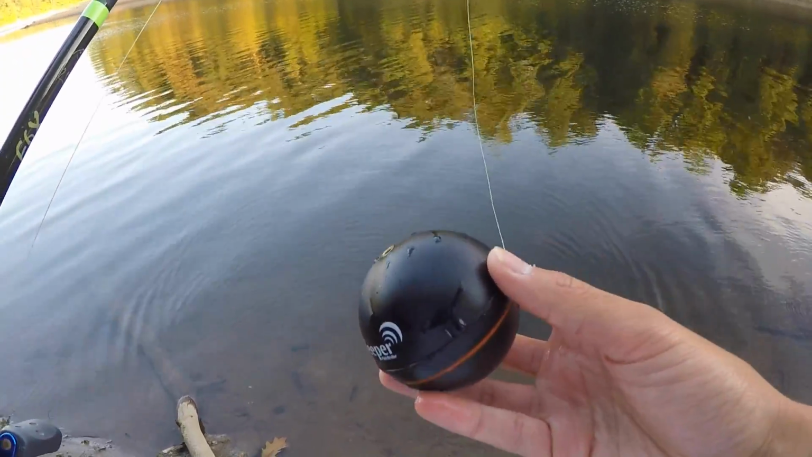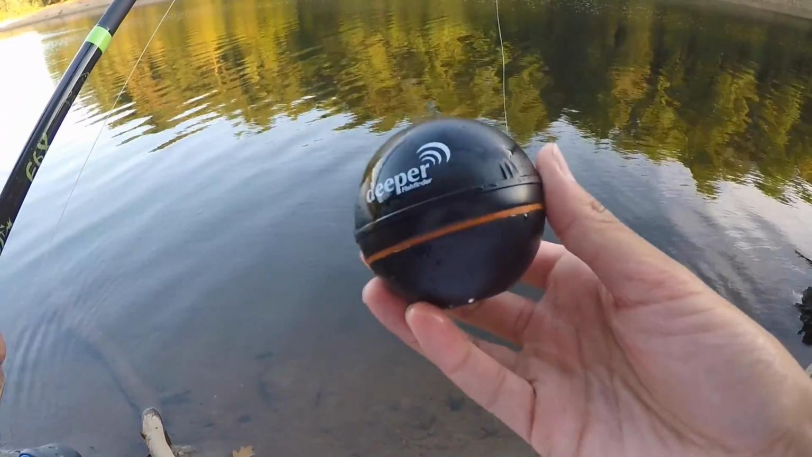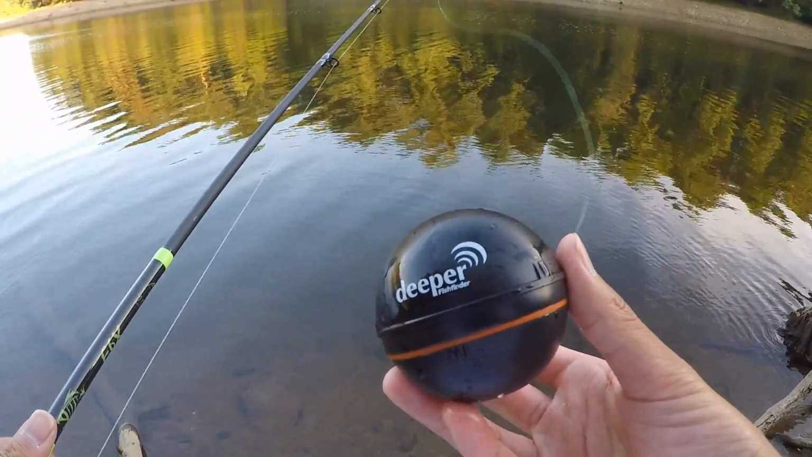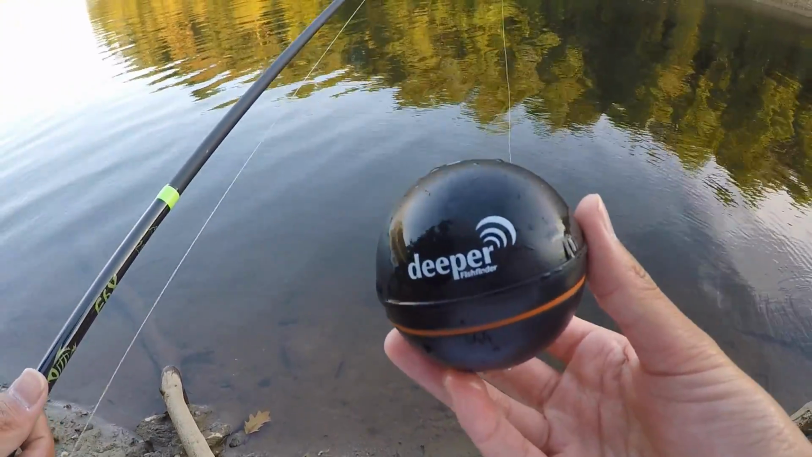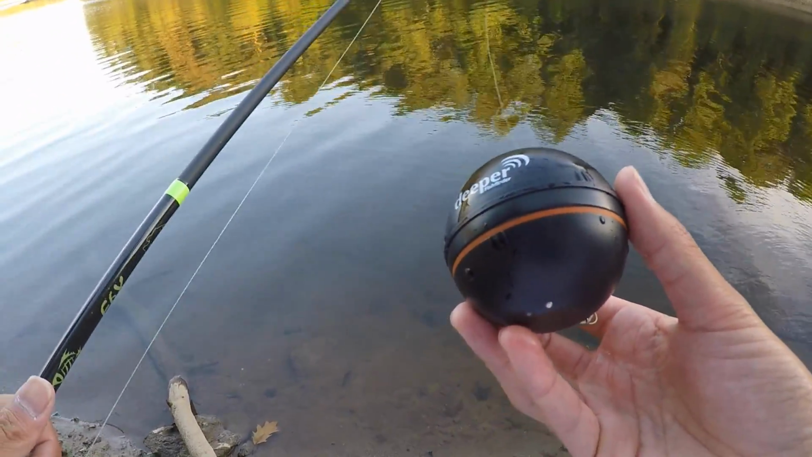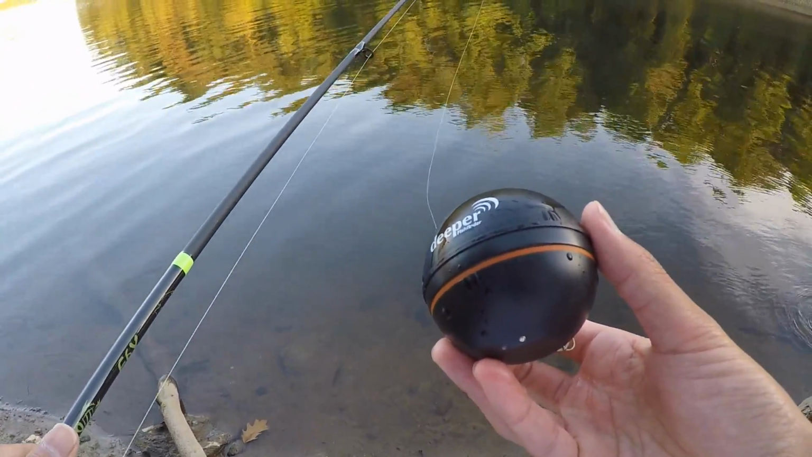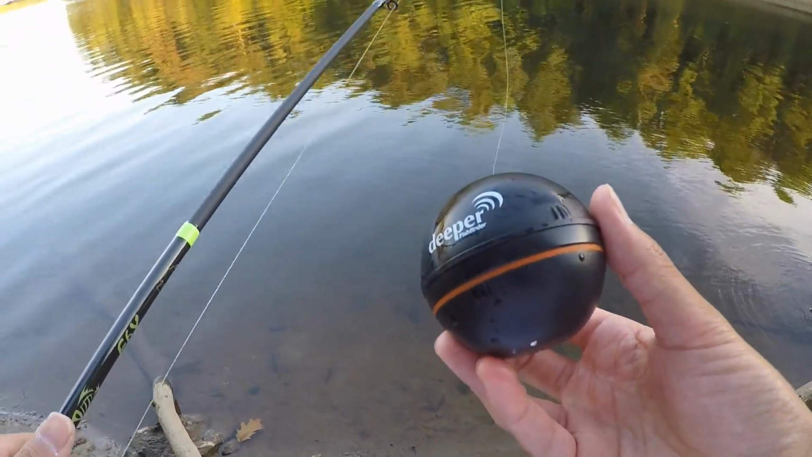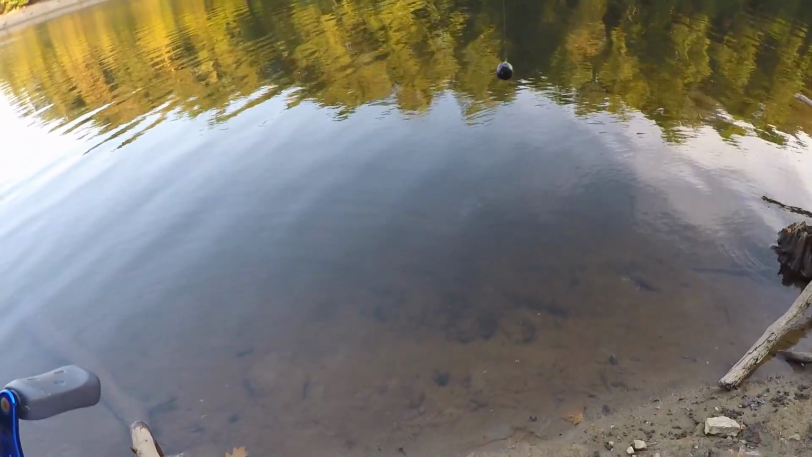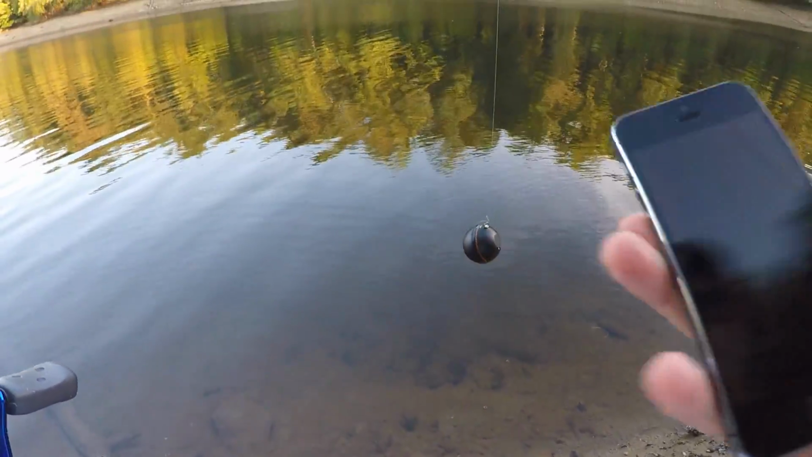Before I end the video, I just want to show you guys one more thing about troubleshooting. Sometimes your Deeper can lose Bluetooth connection if you make a cast that's too far, or if it's really windy conditions or something like that. Usually if you reel it in and restart the app, put the Deeper back in the water, restart the app, that'll usually fix the problem. But sometimes for iOS users, you need to do something a little different. And if that's the case, let me show you what you want to do.